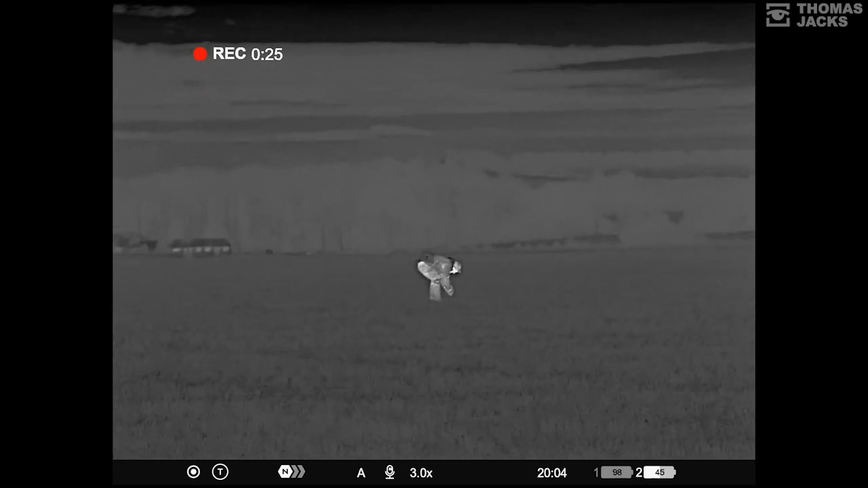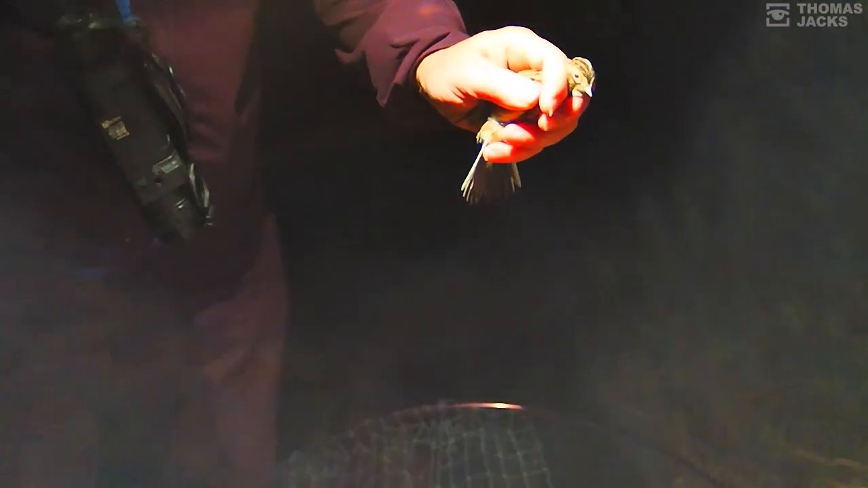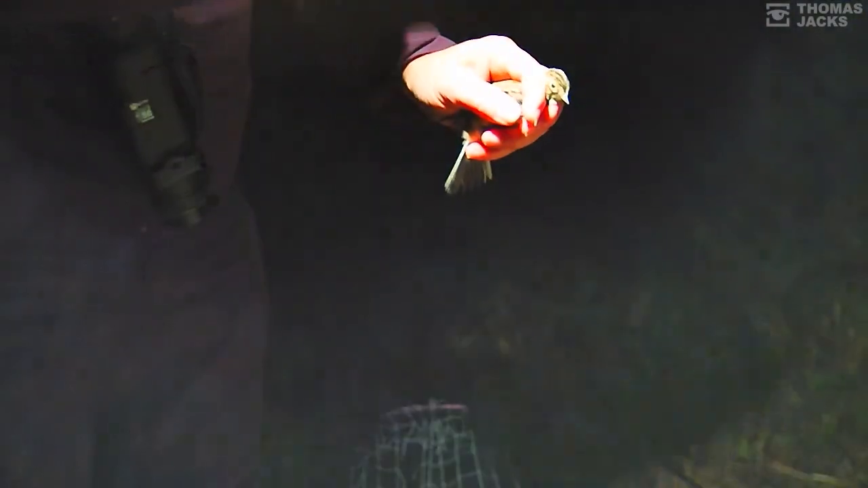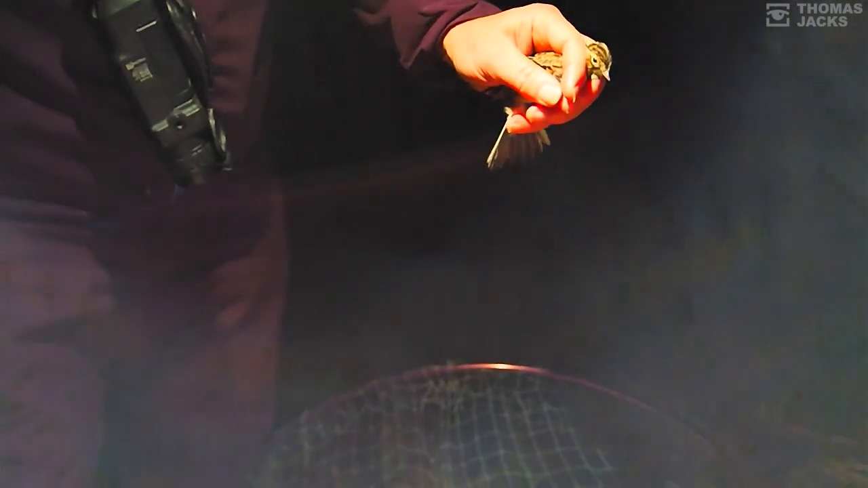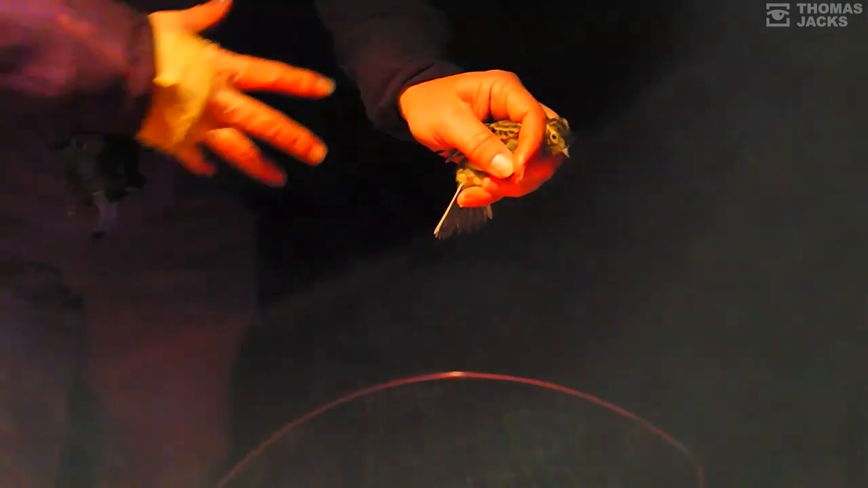What I did there, I could see that the bird was facing that way. So what I try and do is I come up behind the bird and put the net from behind. I don't like to catch them front on because they're much more aware of what you're doing. Yes. So, and we've got the wind coming across sort of left to right. So by coming up this way, I'm coming up the wind so it can't hear anything apart from the flowing river sound. So everything I did there was putting that capture in my favour.